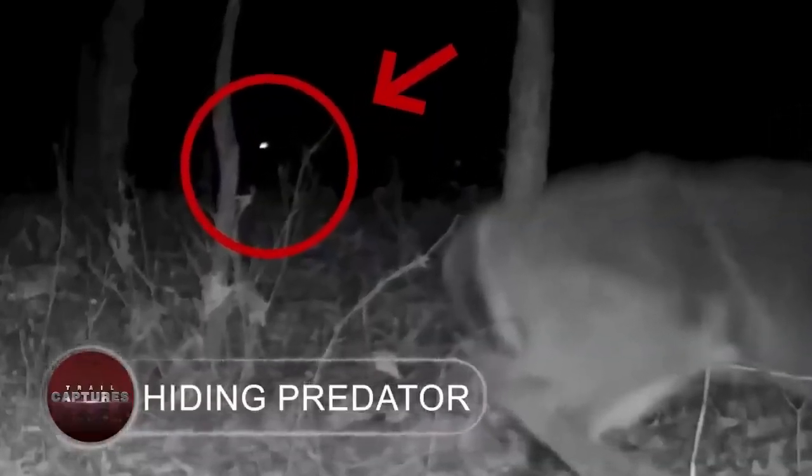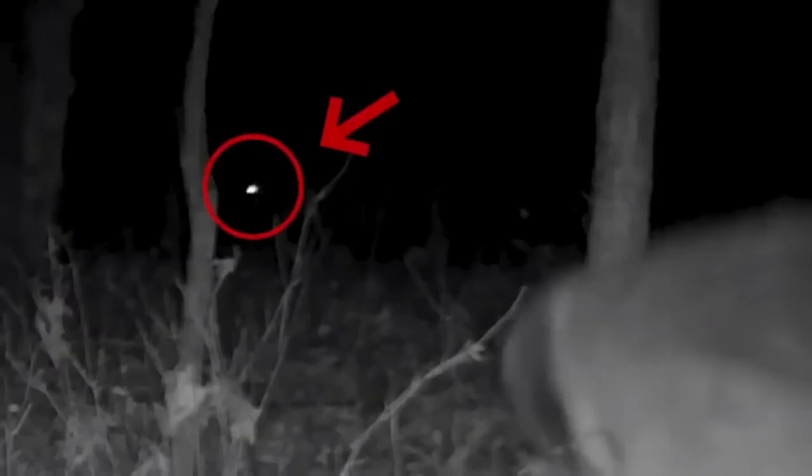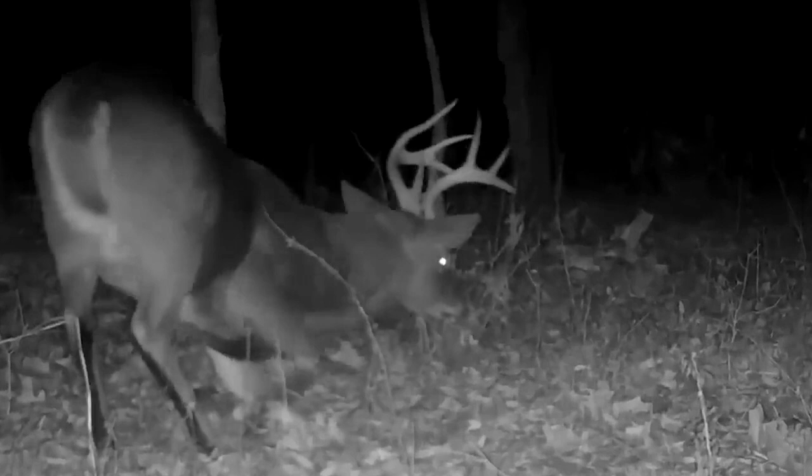Hiding predator. Taking a deer by surprise and choosing not to fight it? Is that a real predator hiding there in the shadows? When he set up his trail camera, this man had no idea it would record an unsuccessful ambush attempt.